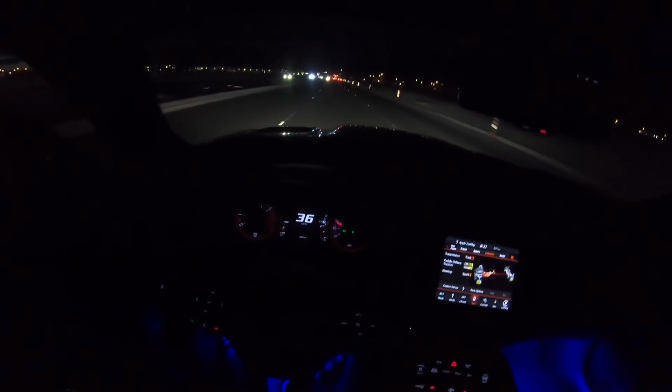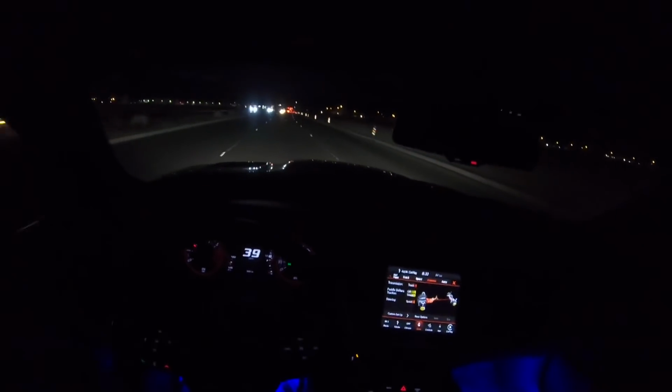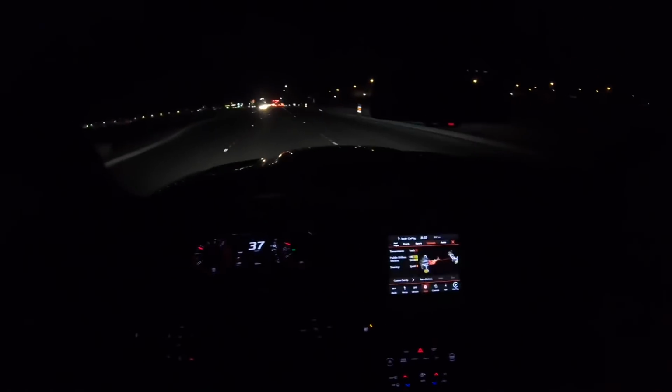You see, I've got my lights on down there. Now, let me put these windows back up. A lot of people don't have these lights, and if you don't have these lights, the car is just pitch black. All you see is this right here, which is fine for some people, but I'd rather have the option.